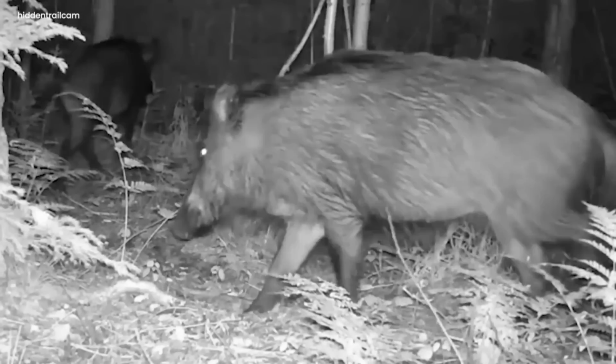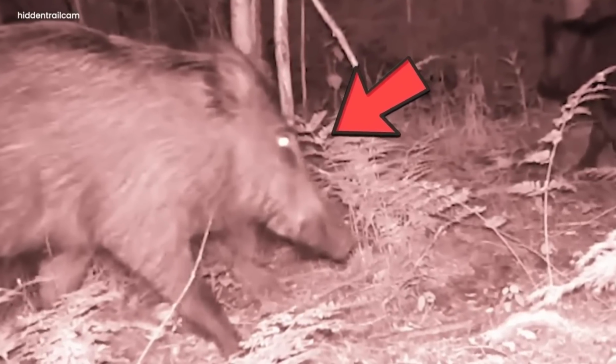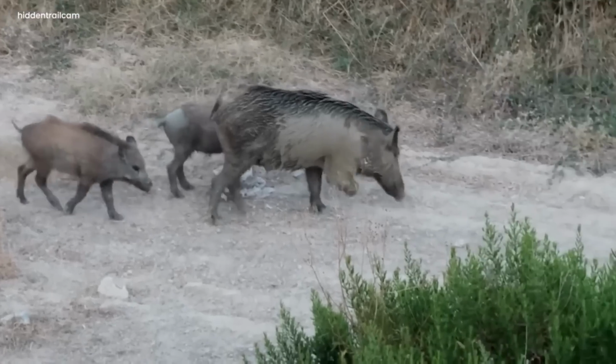Imagine stumbling upon this footage in the dead of night. You've got these huge shadowy boars, their eyes shining like something out of a horror flick. It's like the wild decided to host its own midnight monster parade. Nature can be a real show-off, especially when it's got a bunch of oversized glow-eyed boars strutting their stuff in the darkness. Gives you a whole new appreciation for daylight, doesn't it?